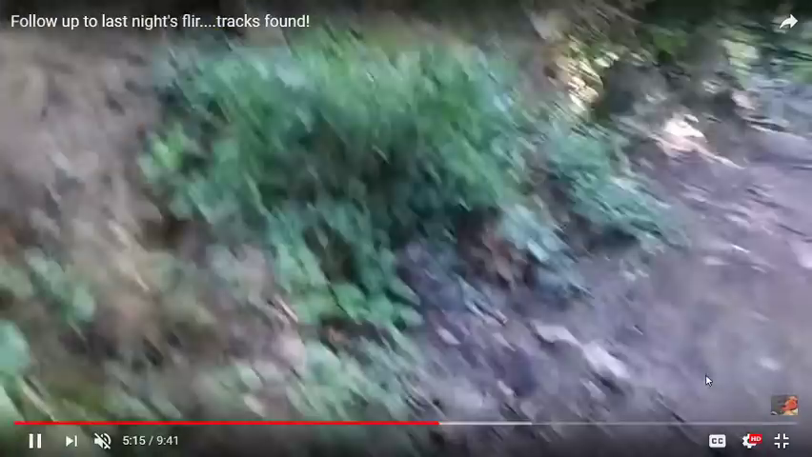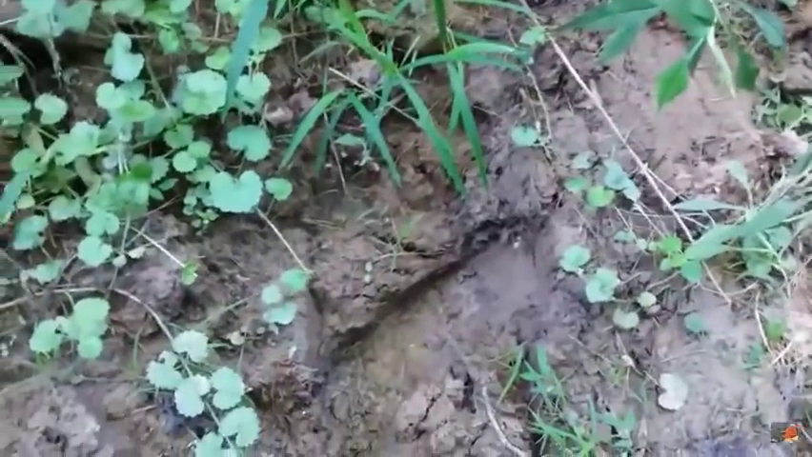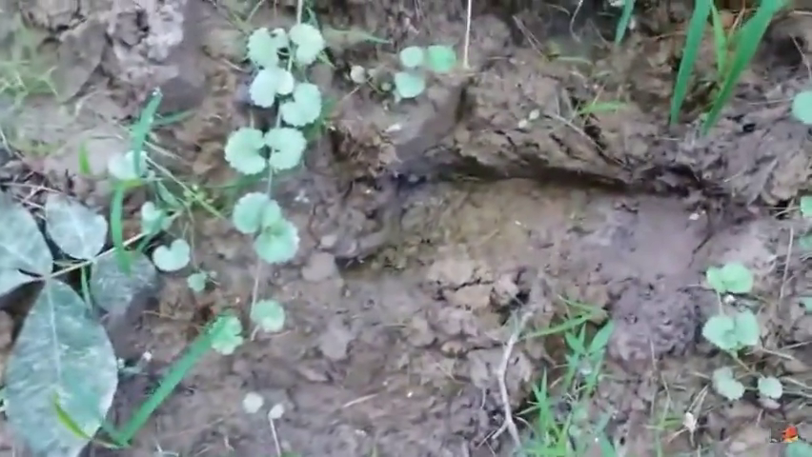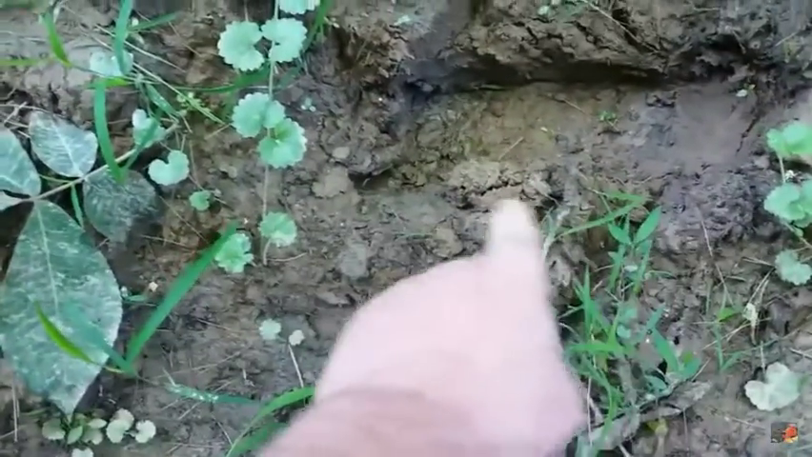I find it very interesting that a branch, a green branch, that one right there, was laid over top of this track. I find that very interesting. And I've heard of other people finding where the boogers have tried to cover up their tracks. There's oak trees up on the hill, and it could have blew down from a storm, and the booger might have stepped beside of it or whatever.